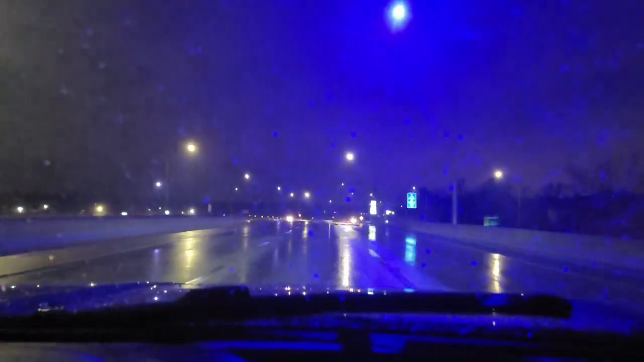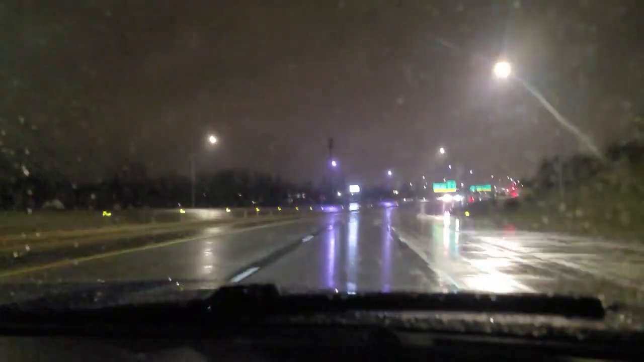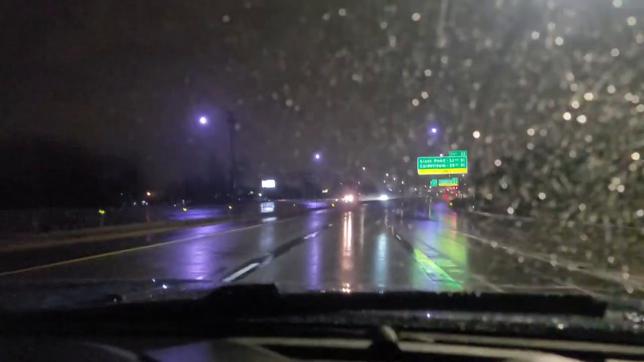And the windshield wipers cleared every little speck of rain that was in its path. So really good wipers and really good windshield. Then again, they're brand new, so it's to be expected, I guess. But yeah, really good.